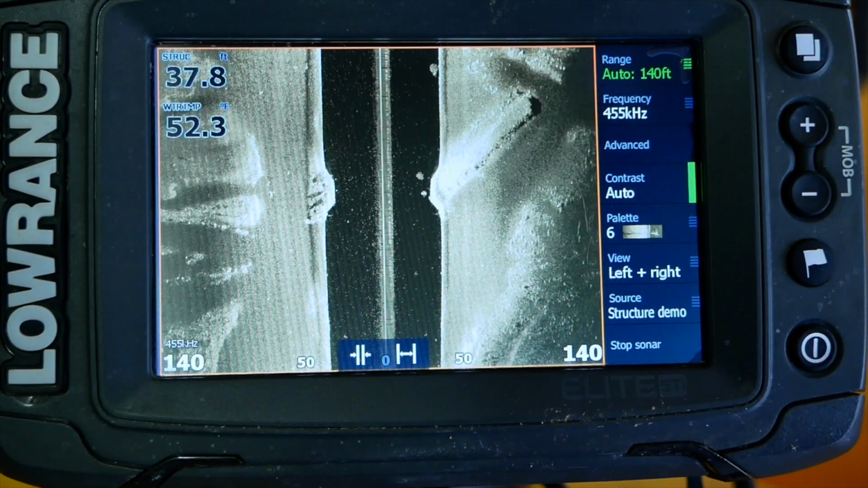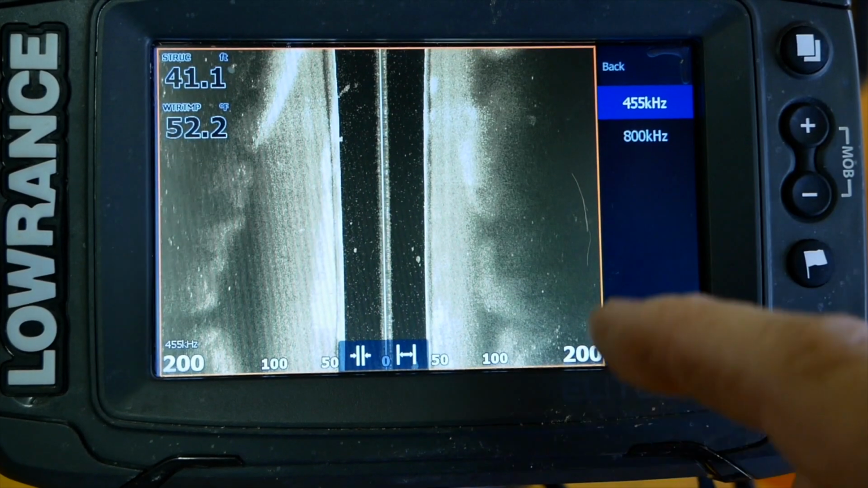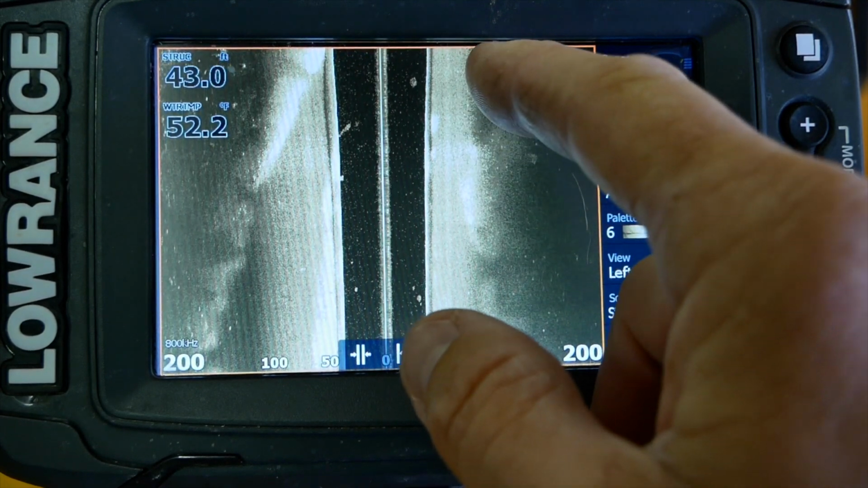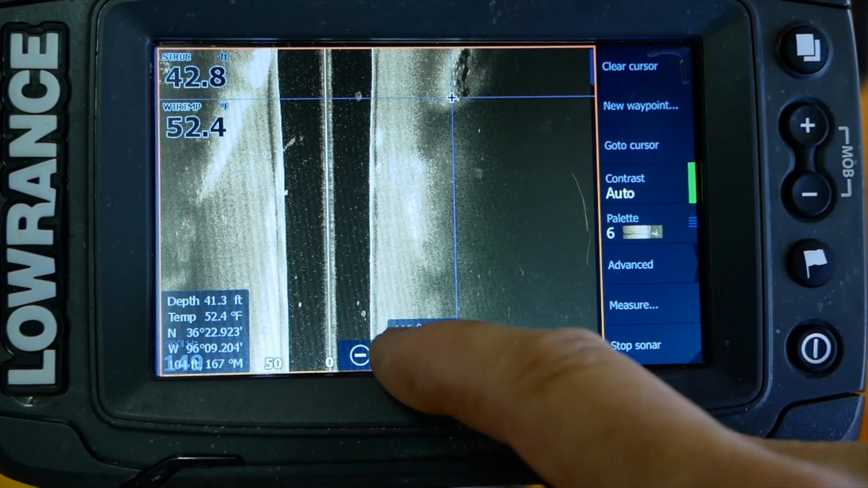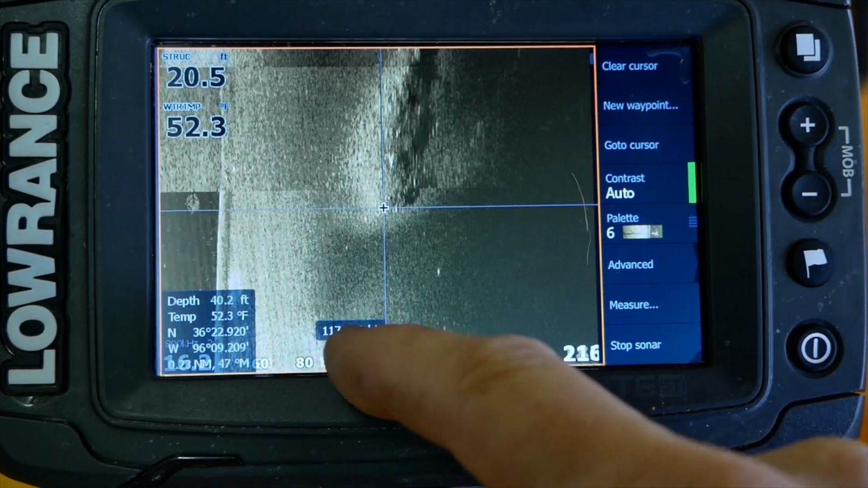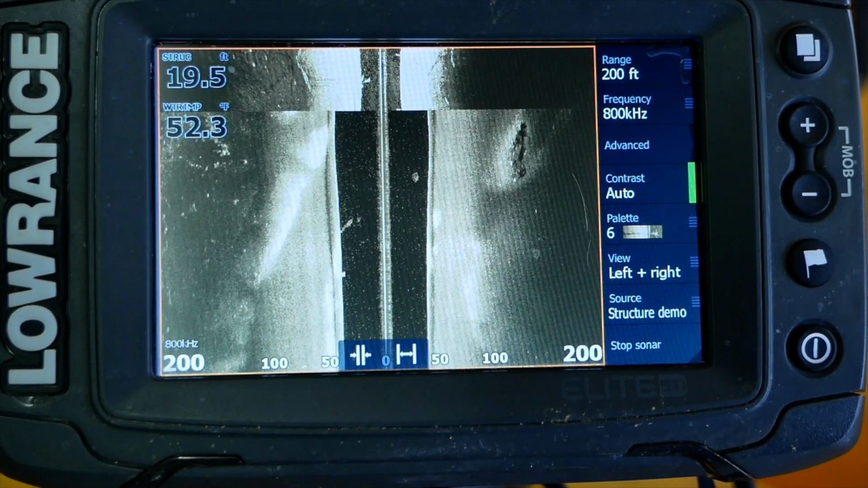Now right now it's on 450 Hertz. If you go over here and click on 800 kilohertz, then you can go in, and if you see something over here, like right here, you can zoom in on that and then kind of tell what that is. But just to let you guys know, the white little specks are going to be fish.